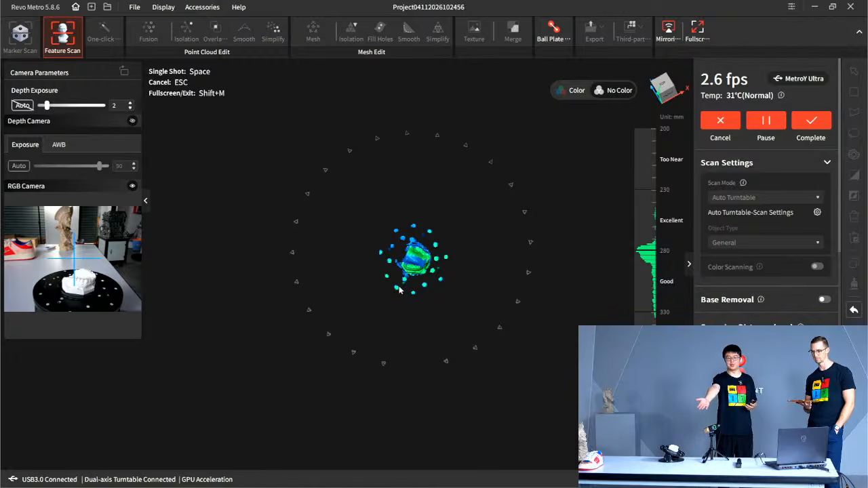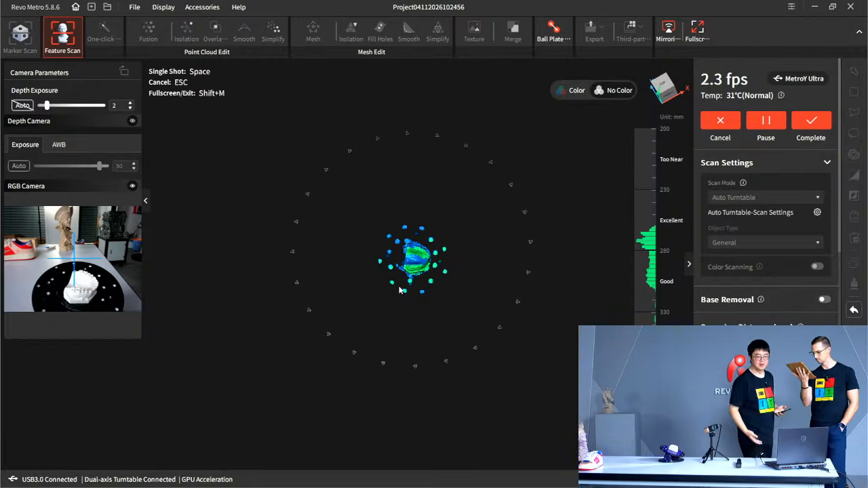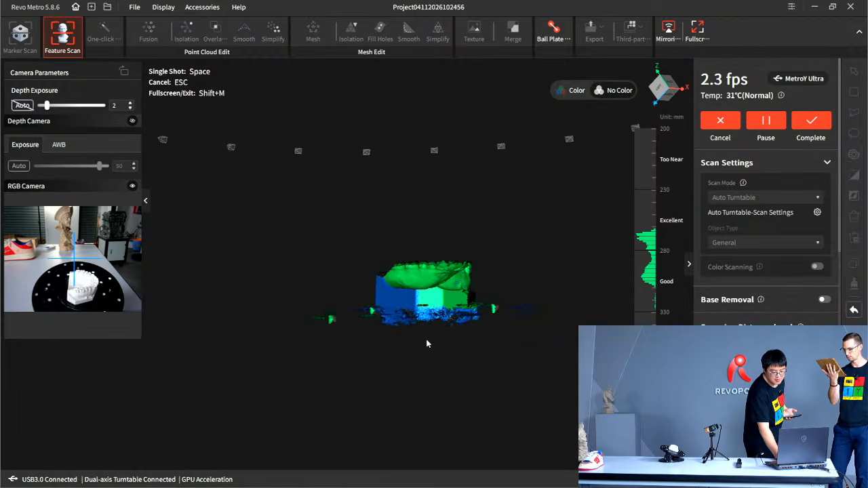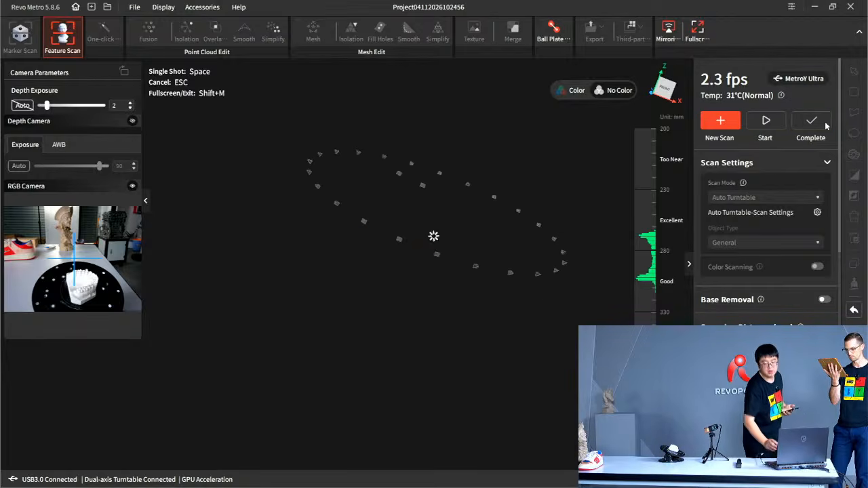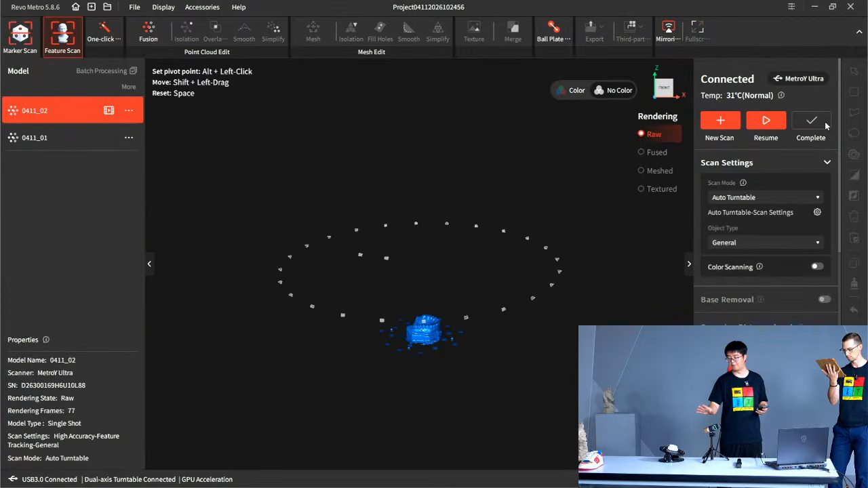And after the first rotation, as you can see, it's tilting automatically and keeps scanning on the top area. But actually, we don't need it to keep scanning from the top. It's already good enough. So I'm just showing you a demo. Let me just hit pause and complete. And yes, you can complete it at any time when you feel your auto turntable scan is finished.